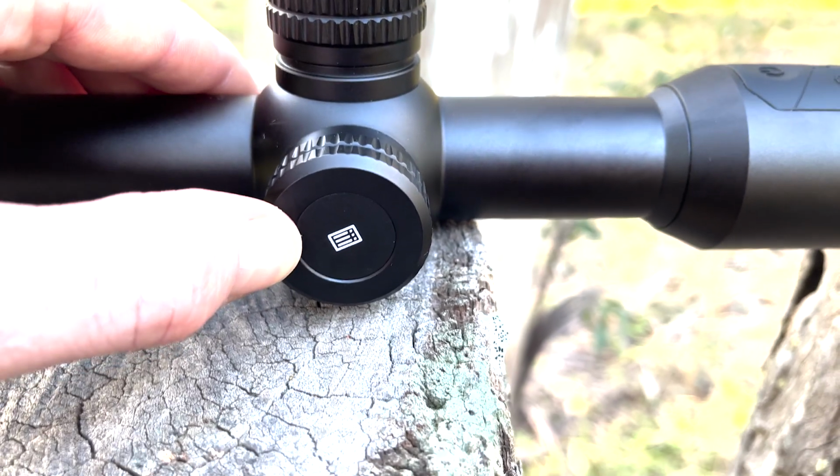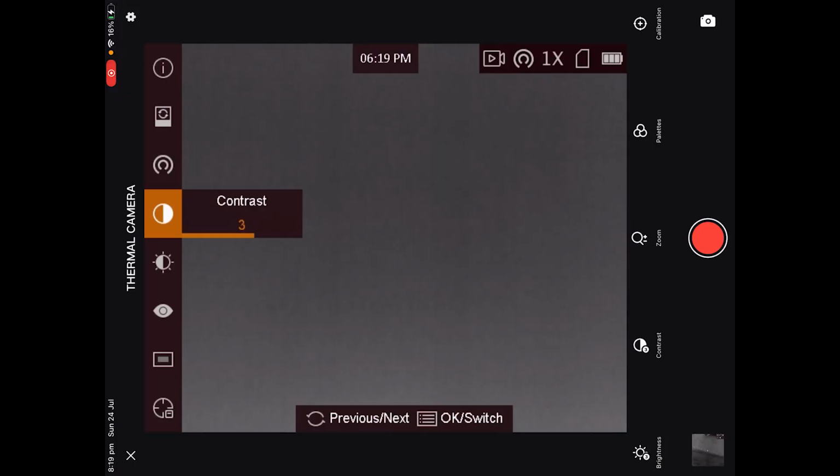Alright, so we just want to press and hold our scroll wheel, and as you'll see, we've got the menu here now, so we can scroll through and change any settings that we need to. So as you can see, auto calibration is on, microphone recording is on, audio is on. So the Stella actually has a pre-record feature. Now what that'll do is it'll record in the background, and when the scope feels the recoil, it'll actually create a video clip from that shot. So it'll make sure you never miss any action.